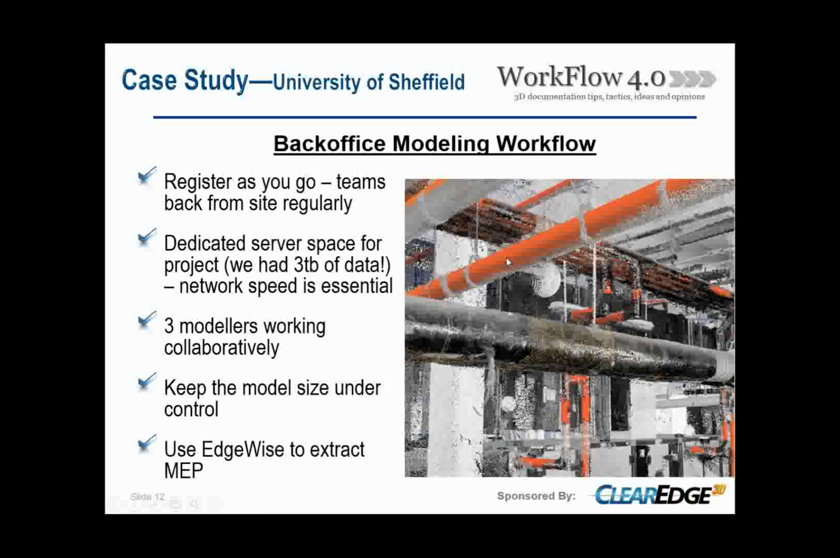When you include duplicates of your raw point clouds and registered point clouds, duplicates in a different file format to get into Revit, maybe formats for Edgewise, imported CAD, imported images, and all the backups you might need as well. On this project, we had about 3 terabytes of data before we cleaned the project up. So this throws up issues with network speed and computing power, and so our server here is pretty powerful, and all our machines are pretty high-end, to cope with this data.